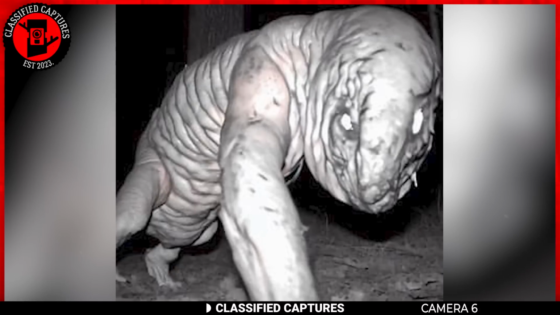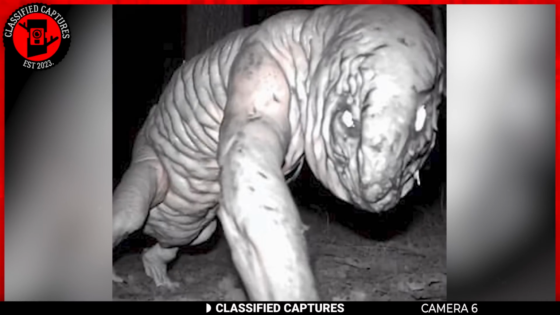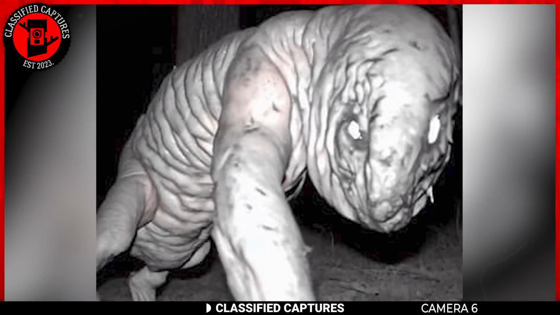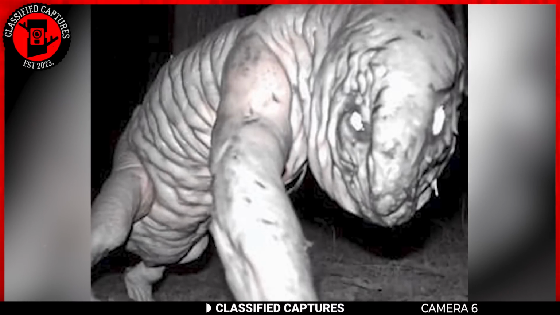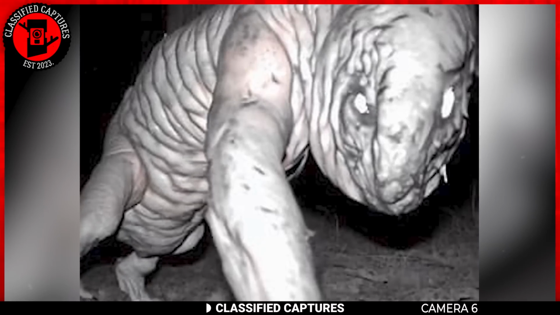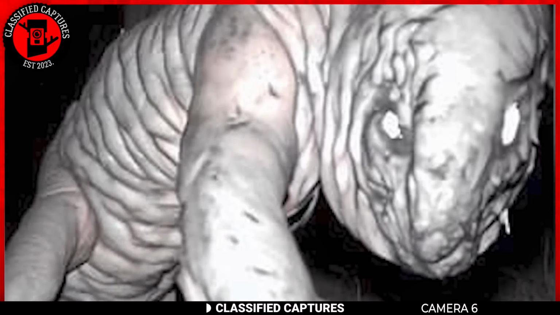Mysterious trail cam images like these can indeed boggle the mind and stir the imagination. In the first image, we're presented with a worm-like creature featuring an eerie human arm, which is truly grotesque and an unsettling sight. The creature resembles a fleshy blob that seems more at home in a sci-fi horror movie than in the depths of the wilderness.